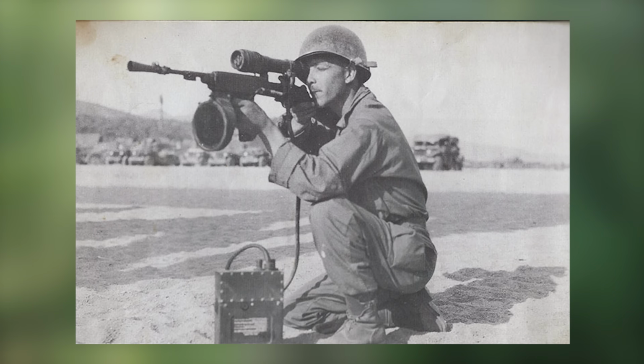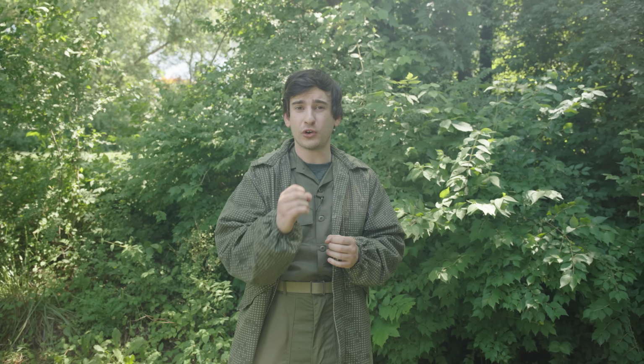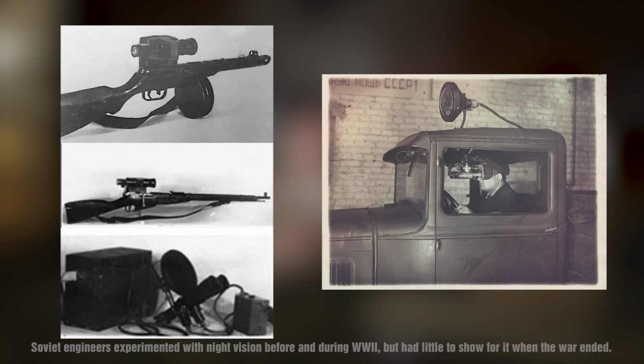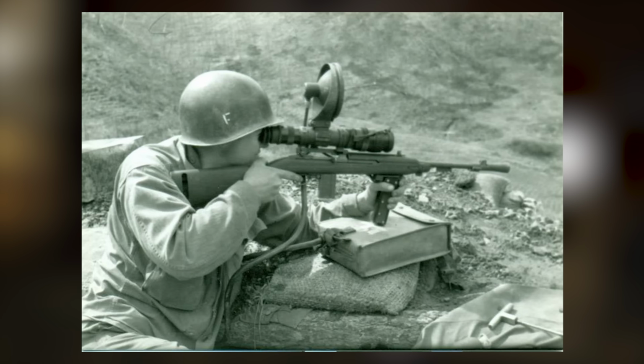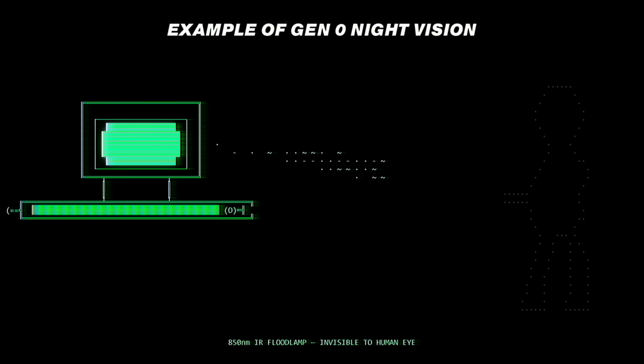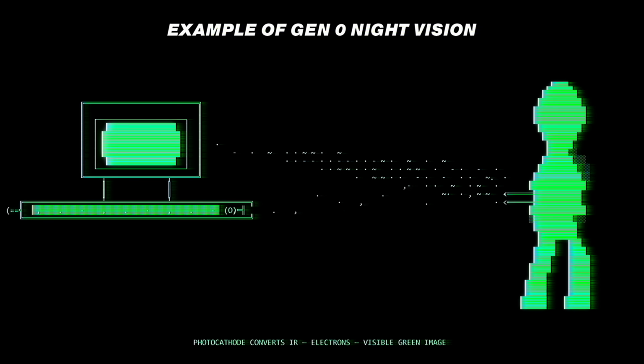Now, the Americans were chasing the same idea at the same time, the M-series scopes mounted onto a modified M1 carbine called the T3. Those first saw combat in Okinawa, where the kills were confirmed and documented. Now, all these devices used active infrared, which featured a big IR illuminator lamp mounted on the top of the scope or beneath the rifle. It projects a beam of near-infrared light, kind of like a flashlight, but it's invisible to the naked eye. The beam hits whatever you're looking at and then bounces back towards the lens.